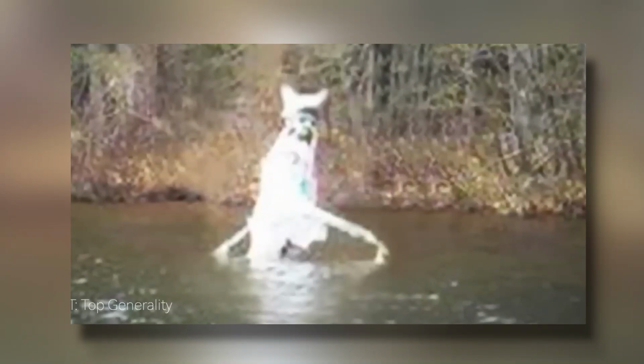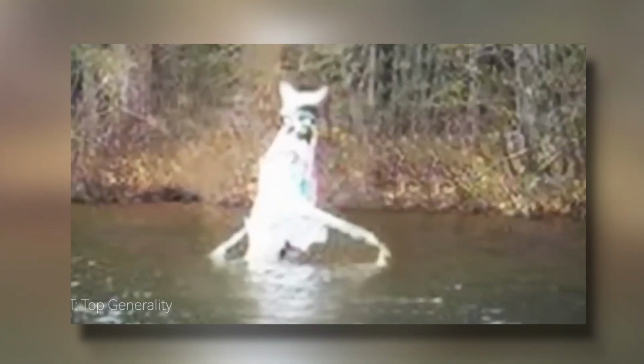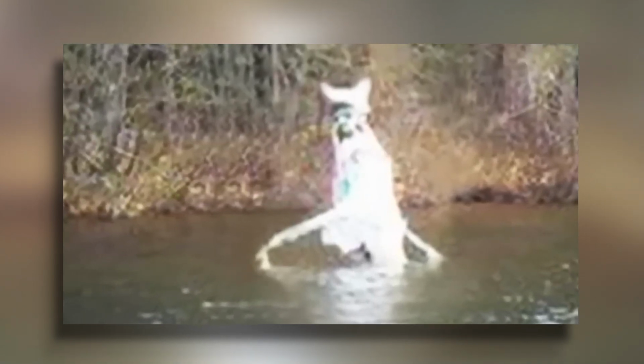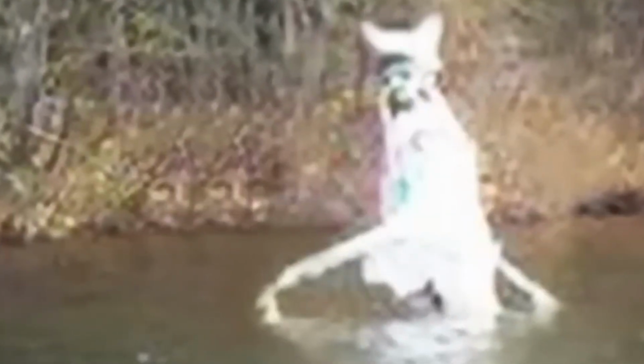Is it a person dressed in a costume or a terrifying river monster? It seems that every time one is captured on camera, the pictures are blurry and the video is too grainy to get a good look at it. I'm not suggesting they're fake, but our technology these days is very powerful. Could there be some type of force field or scrambling power that these creatures possess? I'd love to know your thoughts on this theory and what this creature is.